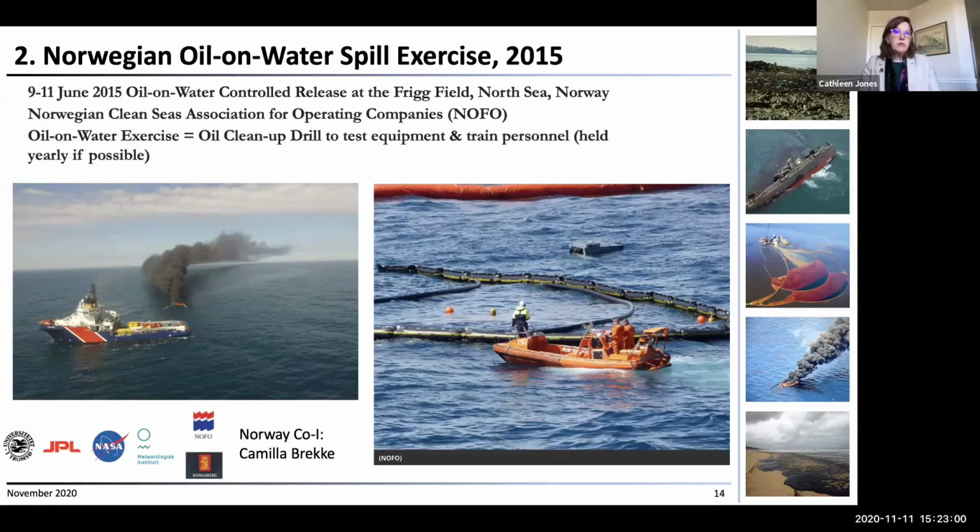And this is funded by the operating oil companies through this organization called the Norwegian Clean Seas Association for Operating Companies, or more often called NOFO.